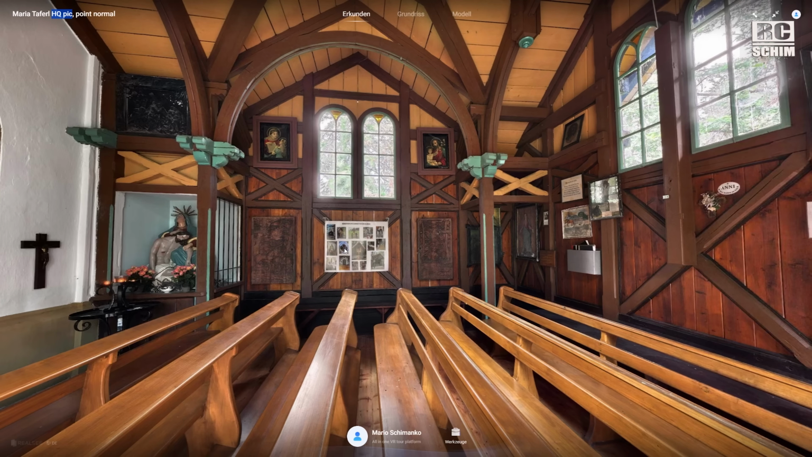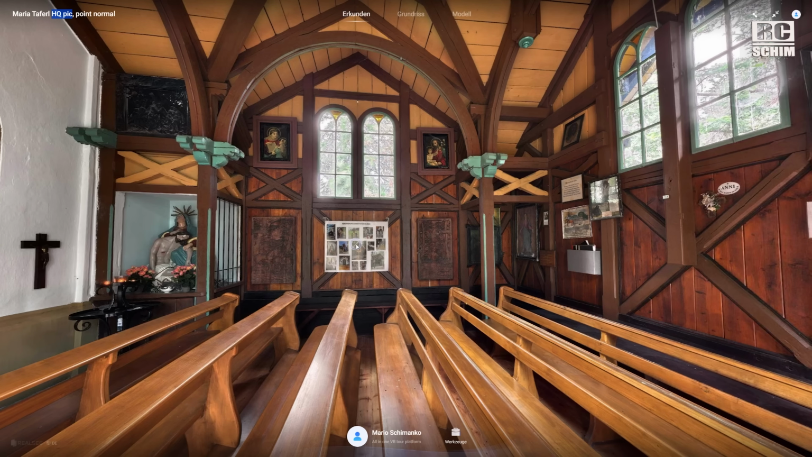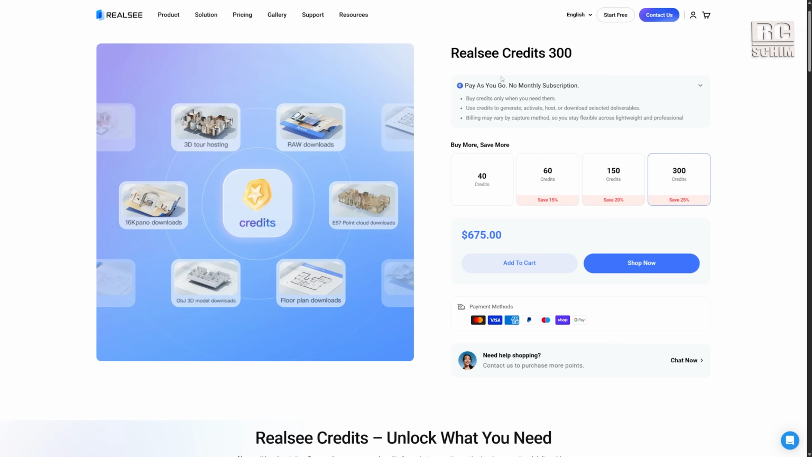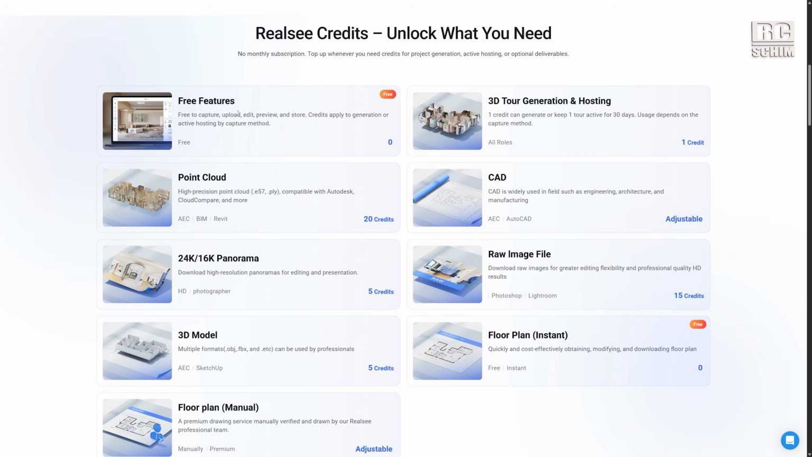All of the scenes that I show you here, you can view them either on Google Street View or I might have them activated. Why do I choose what to activate? This depends on their licensing mode, which is consumption based and not a monthly fee. Here on the webpage you see the different credit bundles that you can get. 40 credits for $120. There are some free features like upload, edit, preview and store. However, if you want to publish this, it costs you 1 credit per month for a whole tour. That's not too expensive. That's around $3 per month.